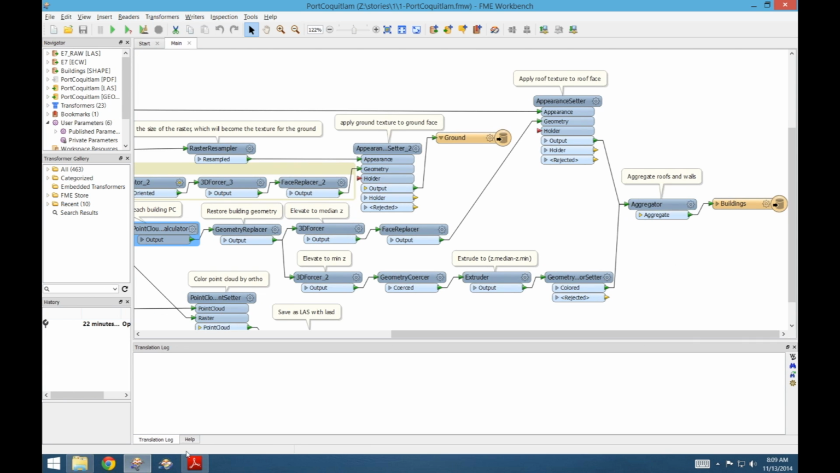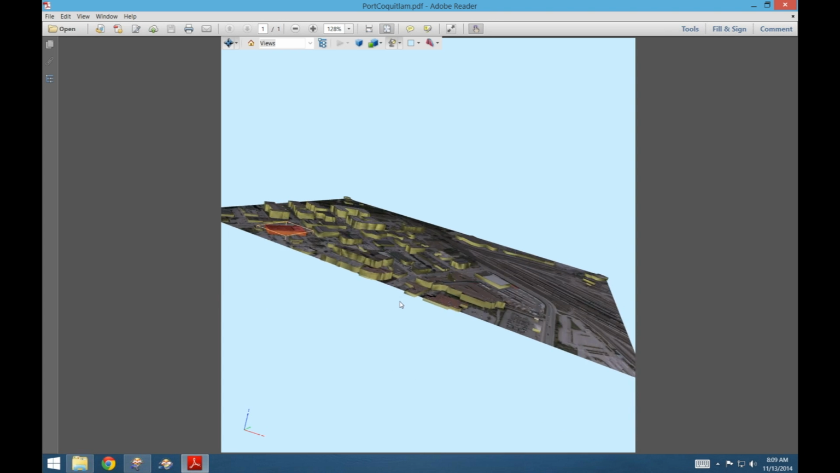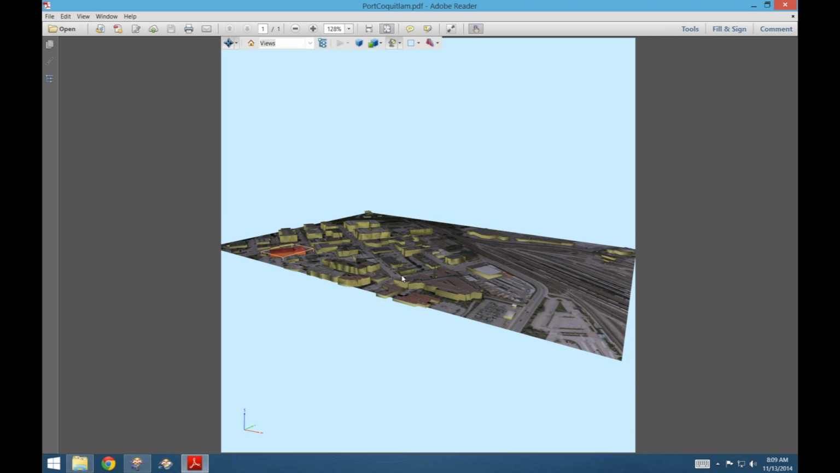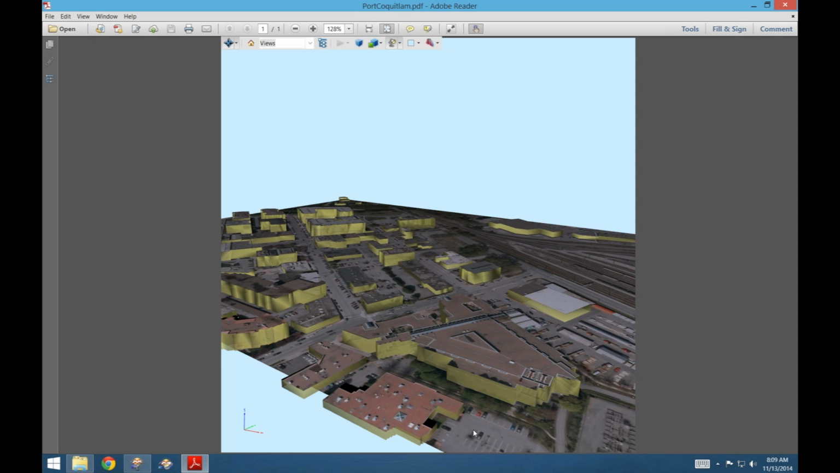Now I know the customer wanted this inside of ArcGIS. We have a screenshot of that in a minute. But just to show folks, we can also easily output this into PDF. Here it is as a 3D PDF, and you can see the buildings popping out of the ground. We didn't have any textures for the walls, but the roofs are nicely textured with whatever comes from the ortho image.